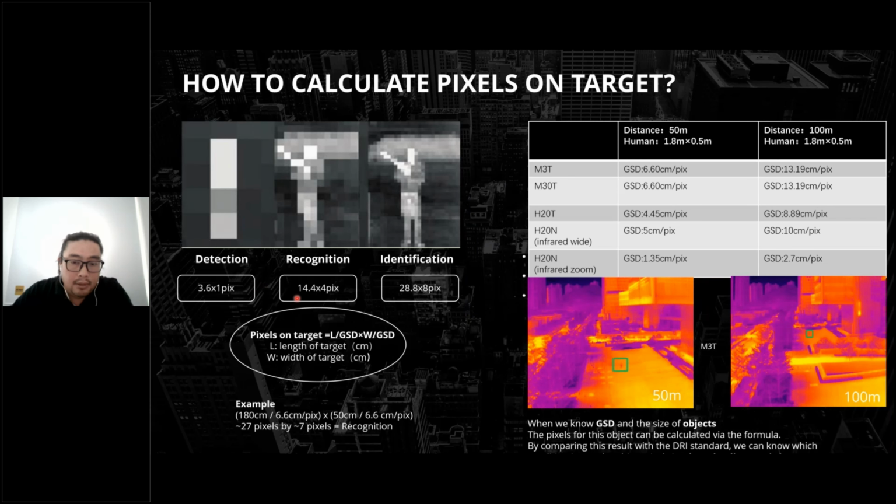And for detection, we take up around over 100 meters for detected. Here we show how to calculate pixels on the target, M3T, at 15 meters. But the resolution is not good. But we use it with a warning with the palette thermal blocking mode for checking.